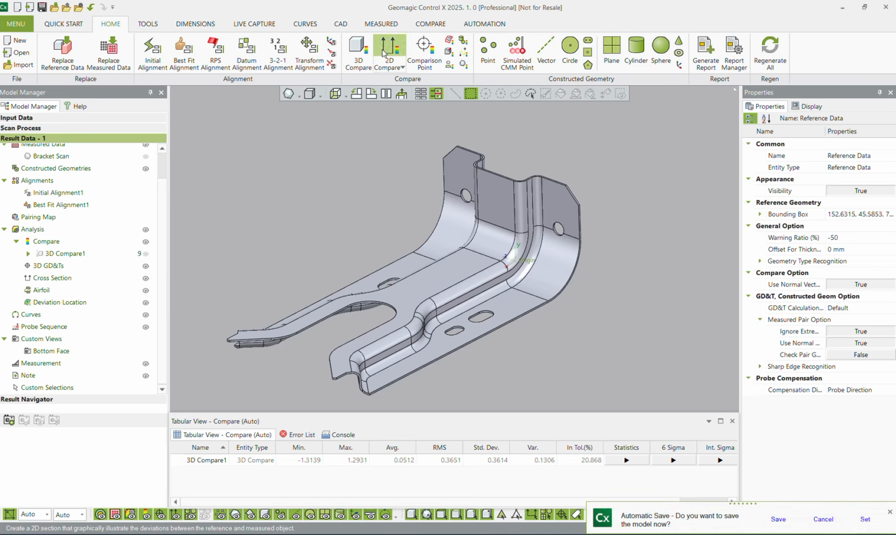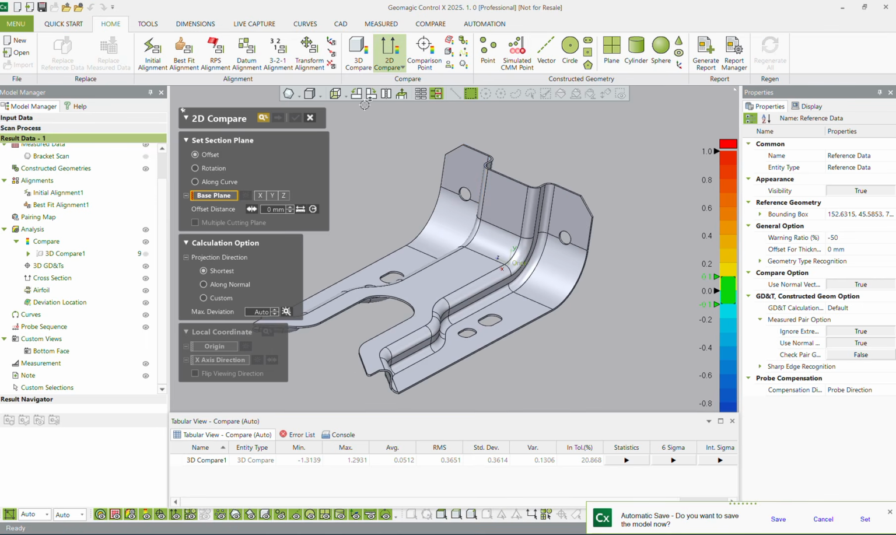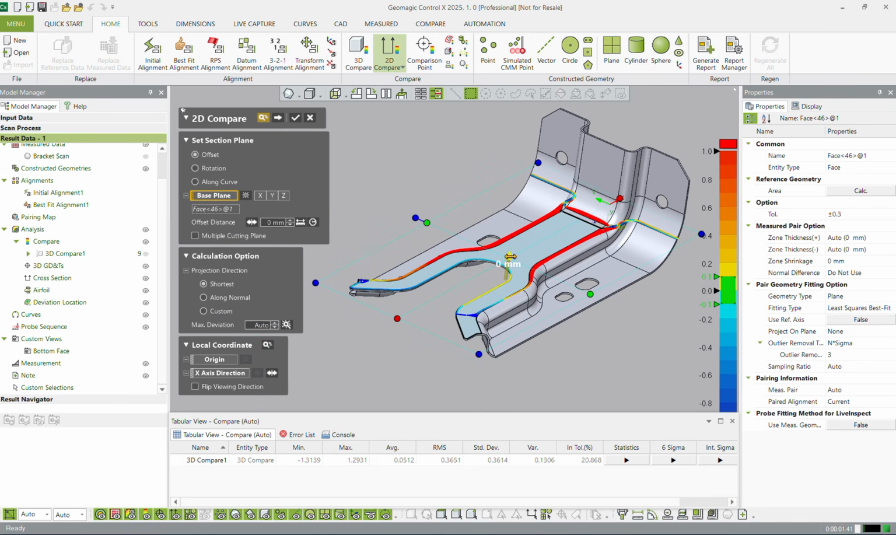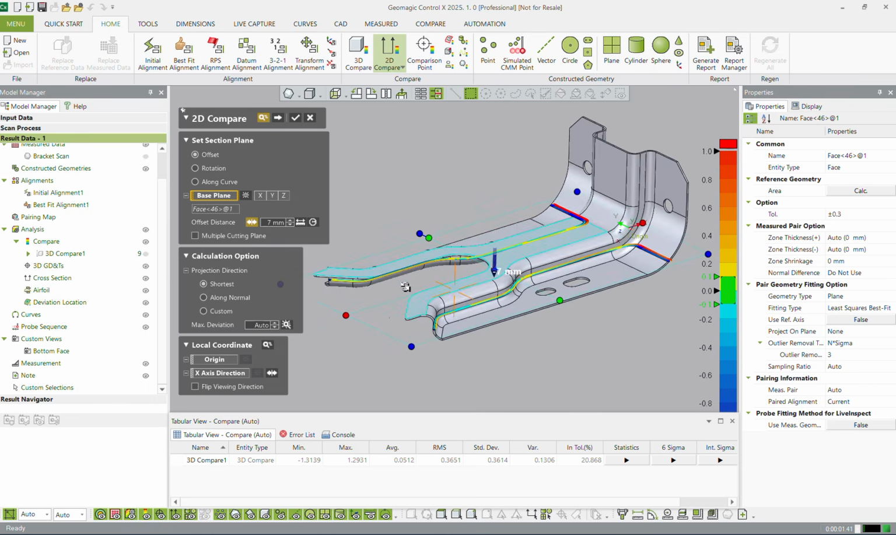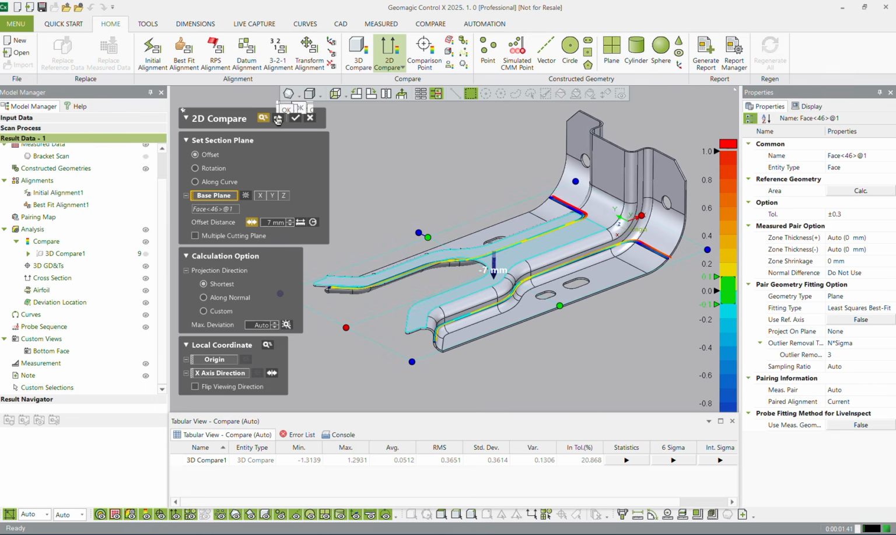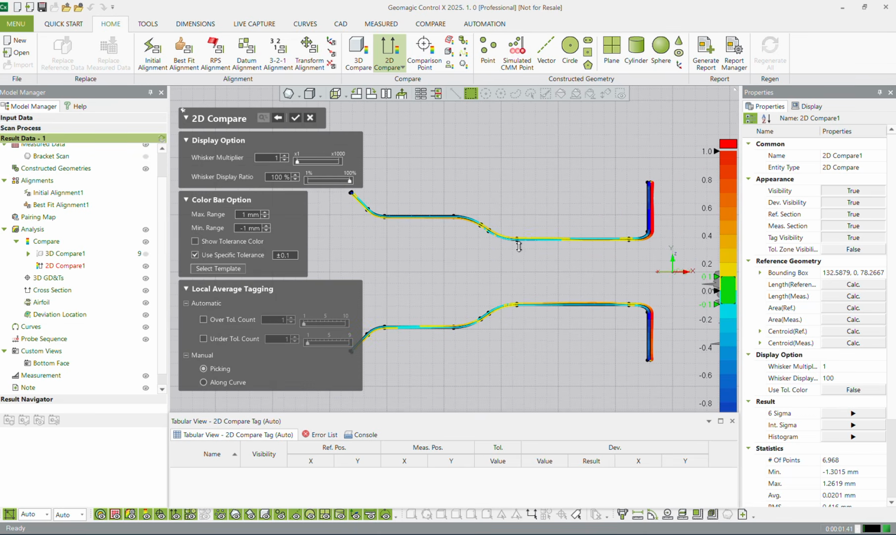Now we can do a 2D comparison. With the 2D compare, it works very similarly to the 3D, except we have to give it a plane first. Now we can offset, rotate along the curve. I'm going to select the base plane, down. Yeah, I'm pretty happy with that. Hit the next icon, and you can see there we've got our color map in 2D.